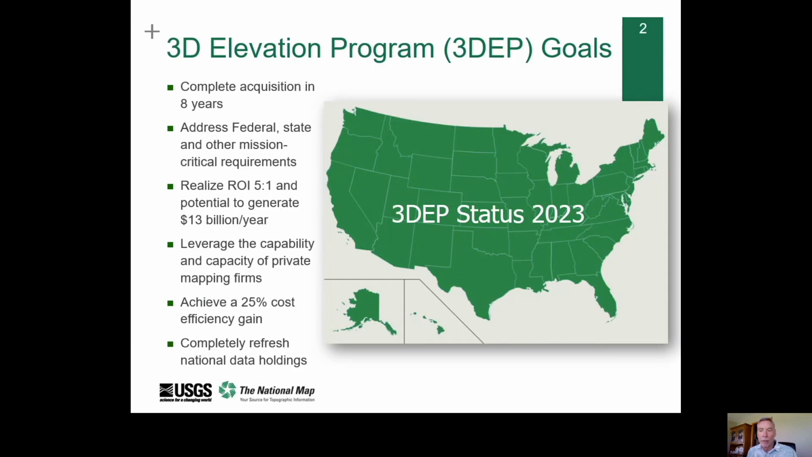The goal of 3DEP is to complete acquisition of nationwide LiDAR by 2023, and IFSAR in Alaska, in 8 years, to provide the first ever national baseline of consistent high-resolution elevation data for both bare earth and 3D point clouds collected in a time frame of less than a decade. 3DEP was designed to provide a 5-to-1 return on investment and a conservative monetary benefit of more than $690 million annually once implemented in 8 years.